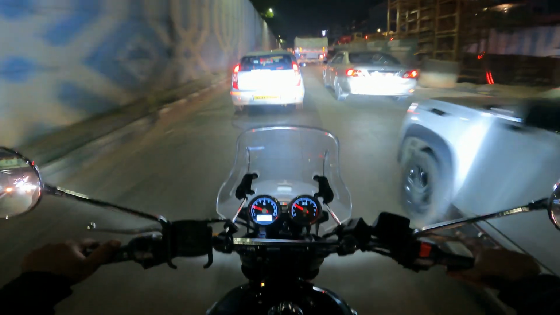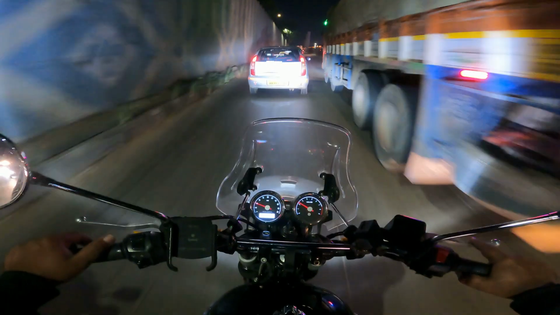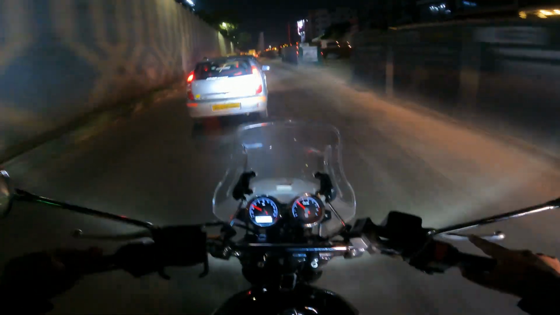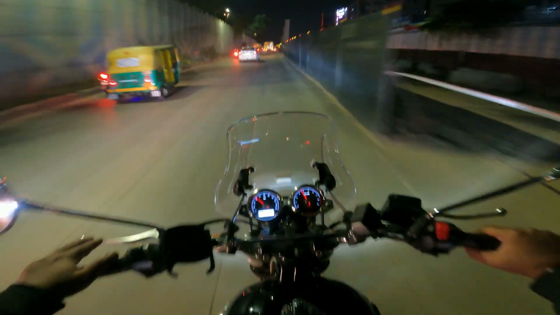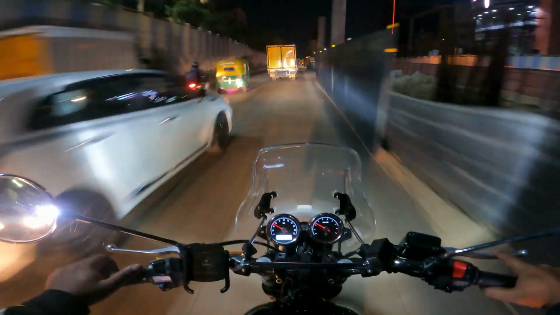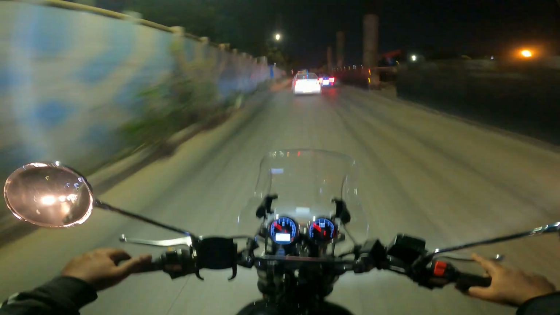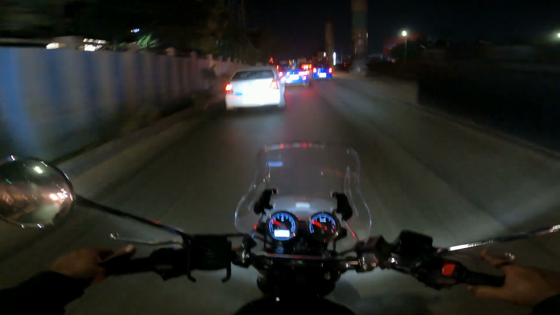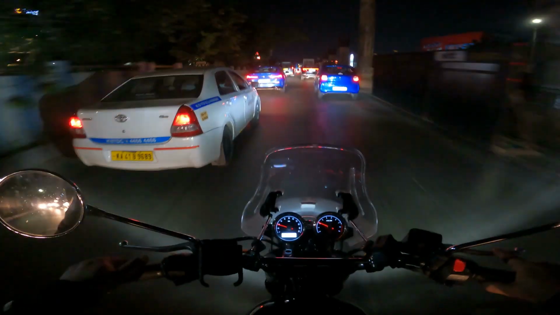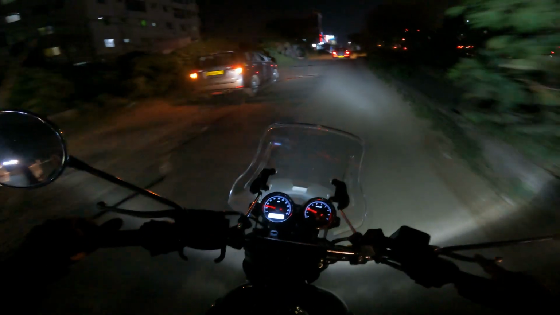Yeah, so I was a little surprised because I got that fixed. I got my battery terminals and my relays and everything cleaned out. A little surprised by that. But yeah, like I said, this doesn't really have projector, sorry, rather LED reflectors to give me the maximum kind of illumination that I require. So that is an issue.